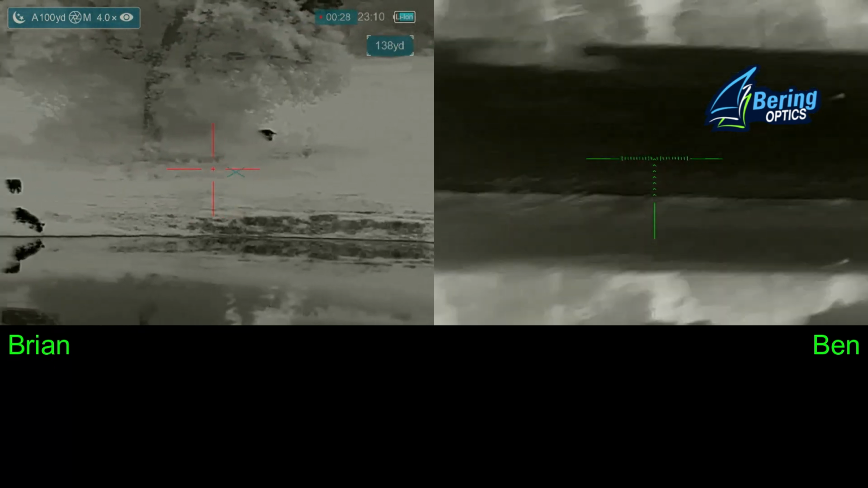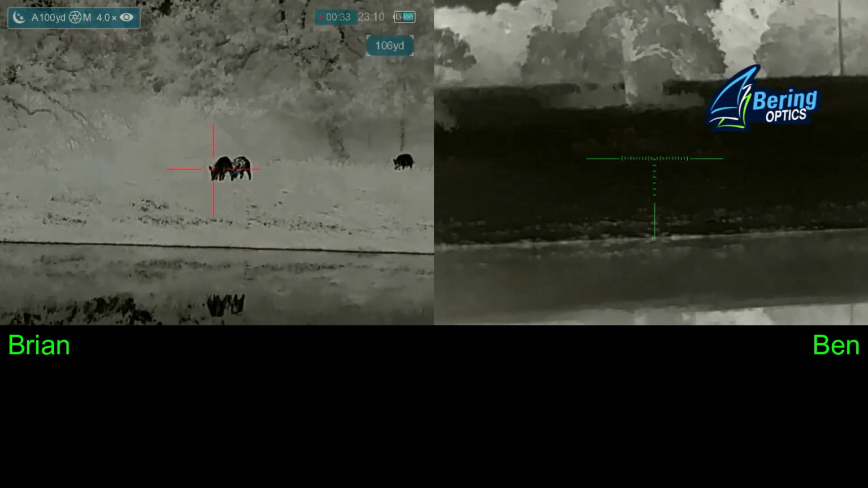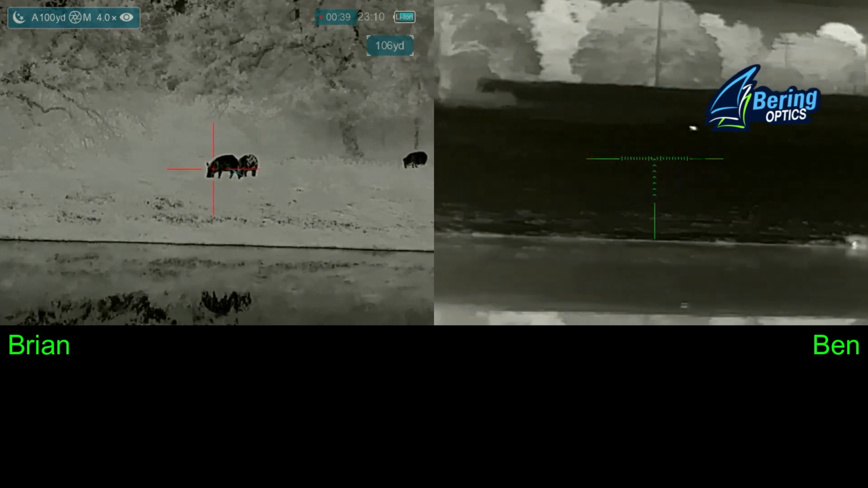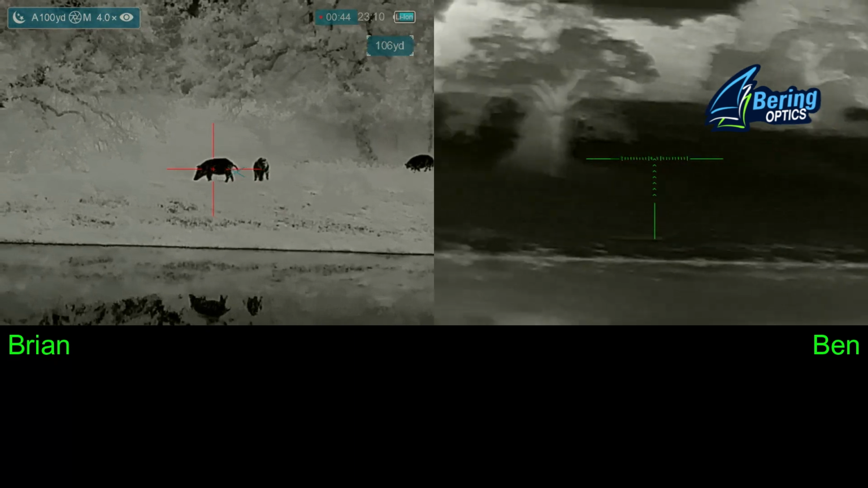Now my fear right now is that Ben's going to pick one of these hogs on the right hand side that's down by the water line. He's going to shoot it and it's going to fall in the water, and I'm going to have to go in the water and get it, and it's too cold already this season to be going in the water to get hogs. Fortunately, he agrees to take one up on the hillside.